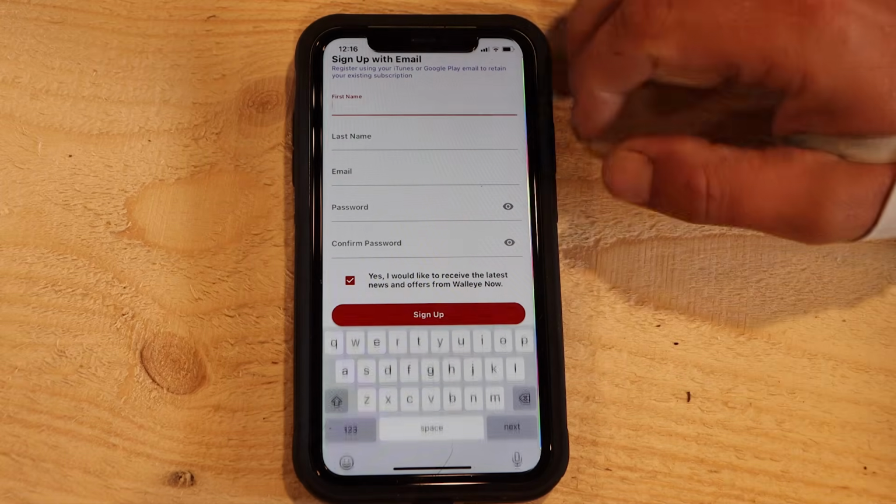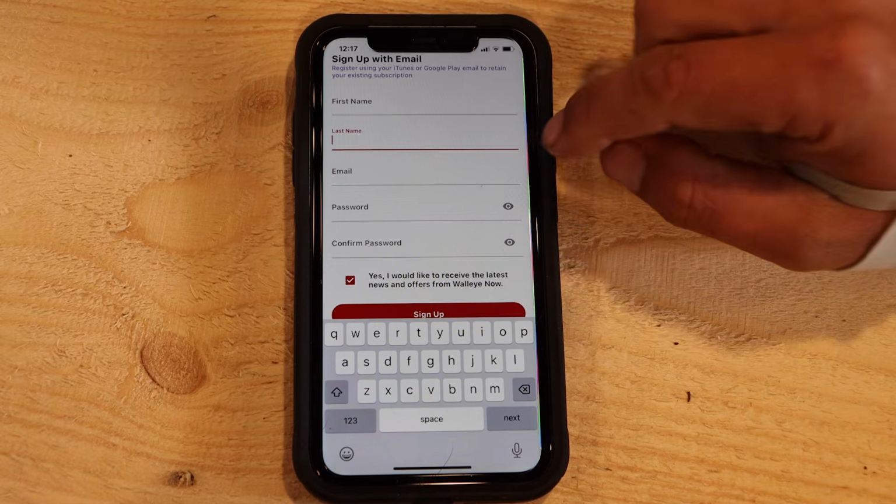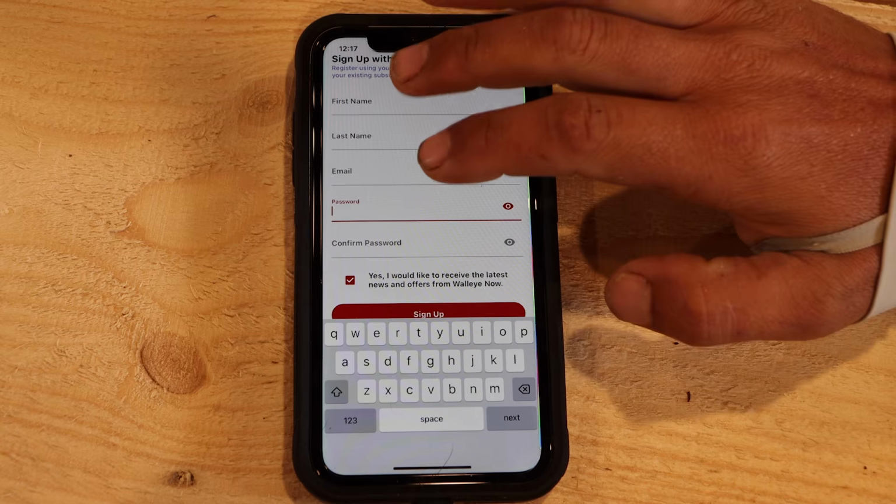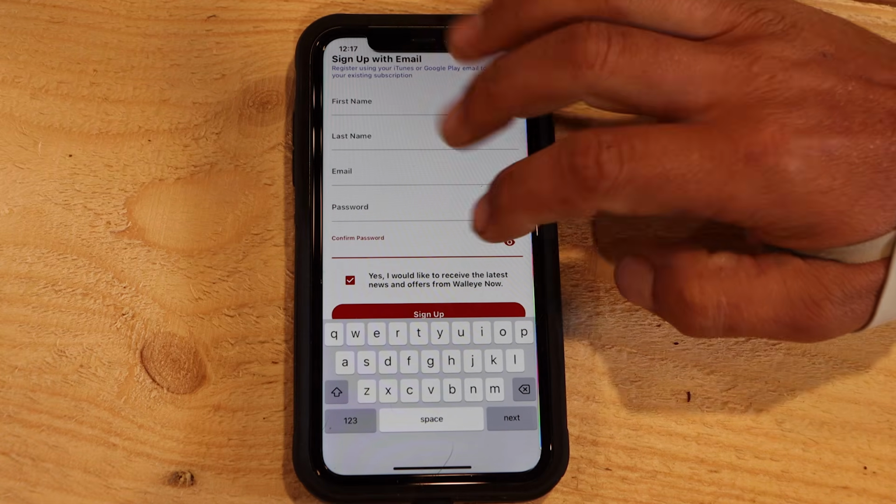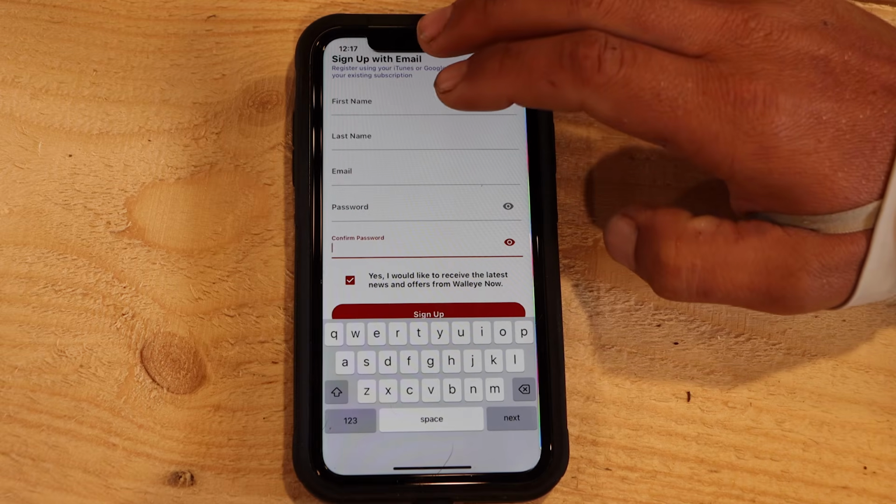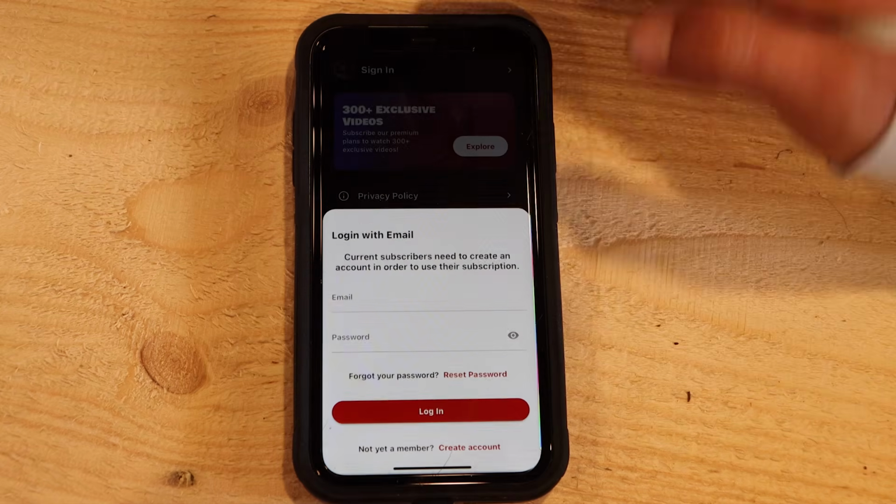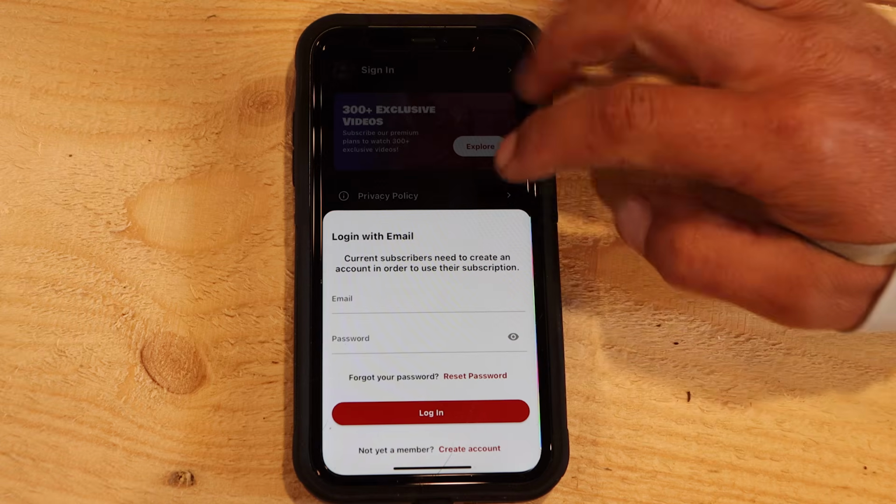And then you simply enter, obviously, your first name, last name, email address. Generally, you want to use the email address associated with your Google Play or your App Store account, and then just create your password and confirm your password. Now, let's say you do this and you forget your password. Once you've logged in, you'll be able to just reset it like a normal password and it'll send an email to you. So then, once you're signed up, you can just log in like normal with your password and your email which you created, and then you're good to go.